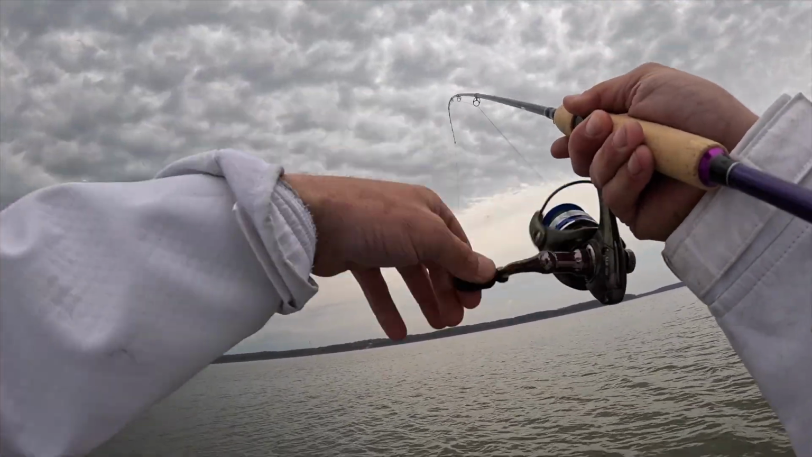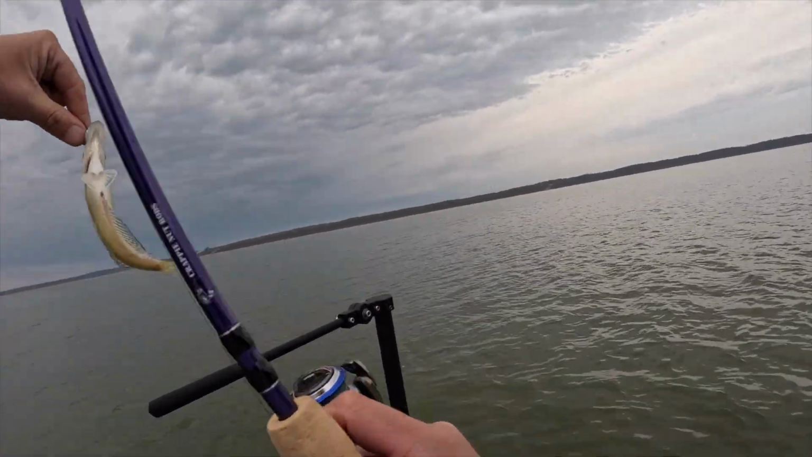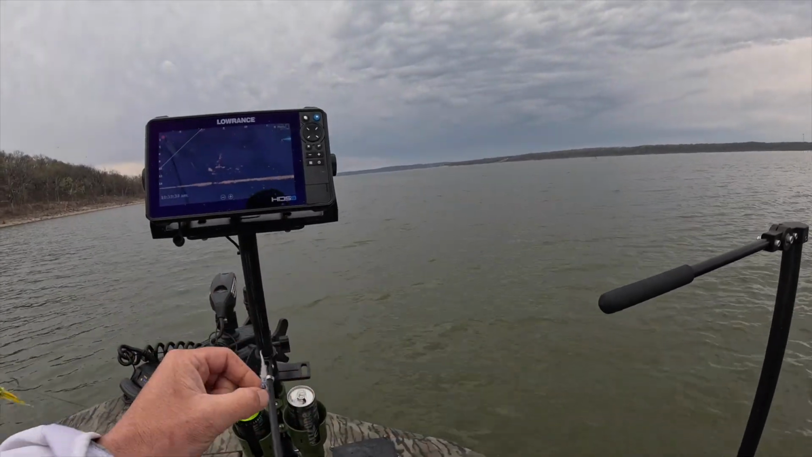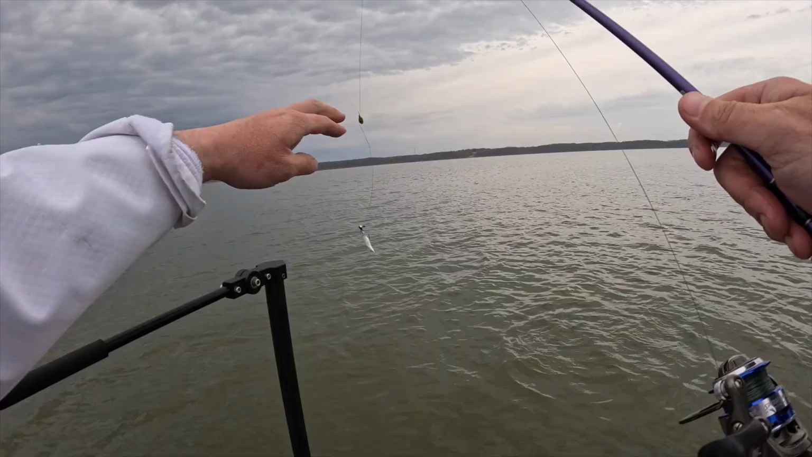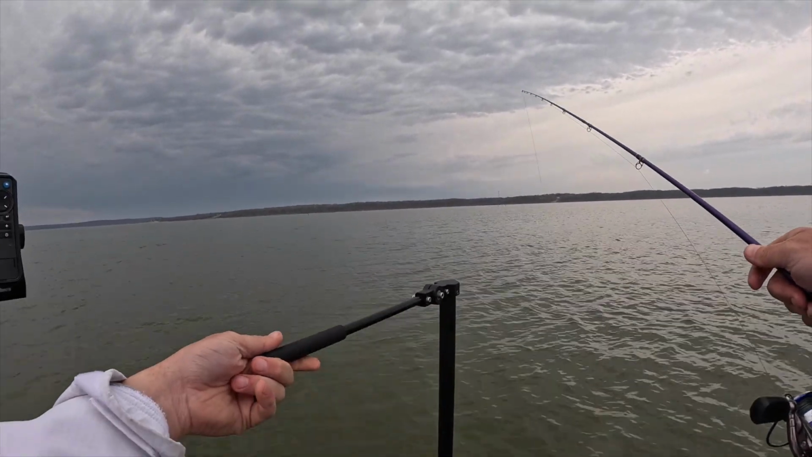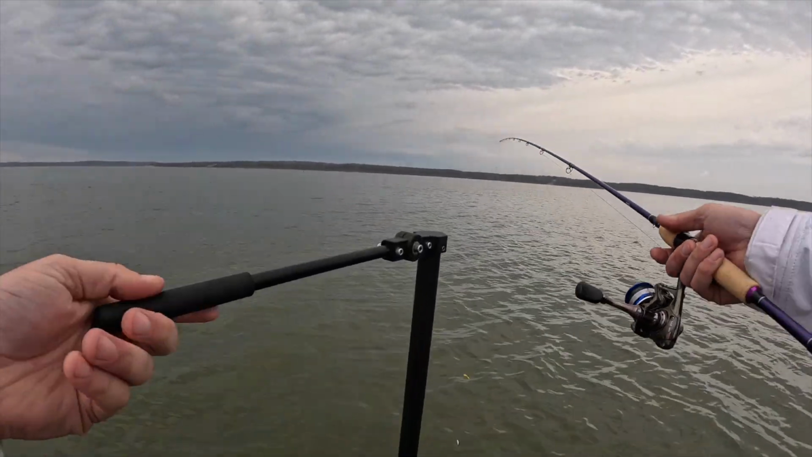Dang, he just barely tapped that thing. Oh, that explains a lot. I might need to get my pliers up here. We got them fired up. They're kind of hitting it on the drift. It's this little root ball, it's holding them. There's a lot of fish moving in and out of it.